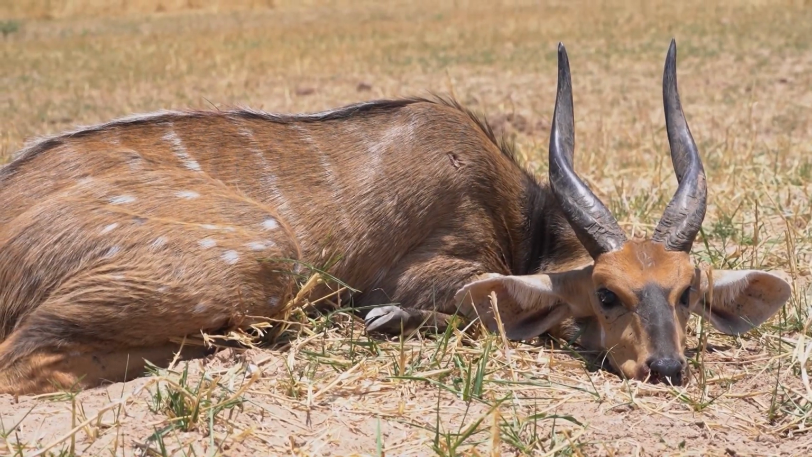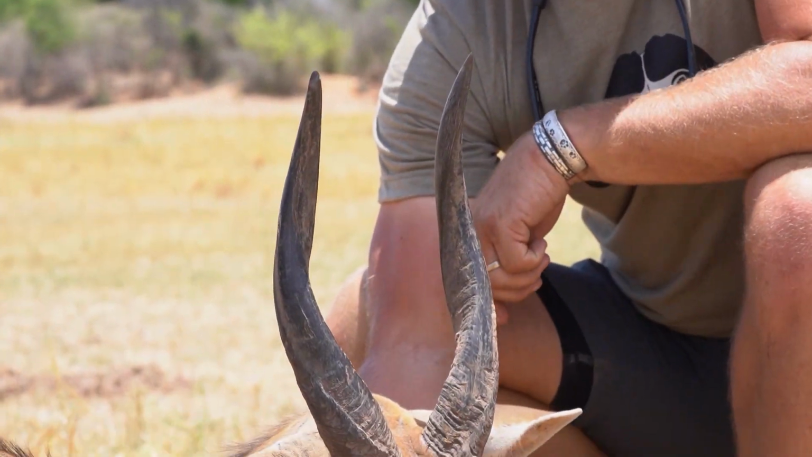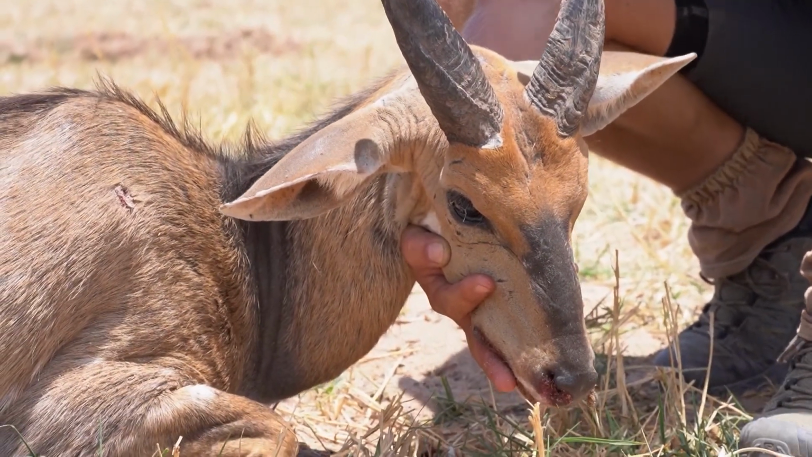You know, most of the time when we're judging them, we're looking for this sort of splayed out horns and the thickness of the base of the horns, just as an age prospect. But yeah, as you can see, this one is really thick. He's got a lot of scarring on his face. He's obviously been trying to defend a territory. He's also got quite a bit of worn horns. But this is a great representative bushbuck in my eyes.